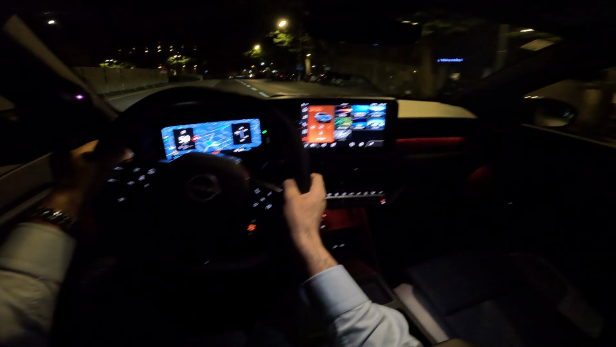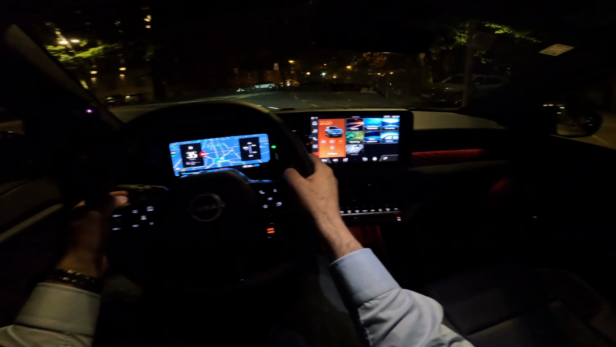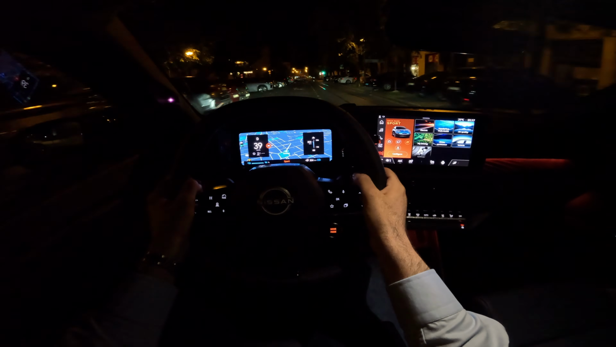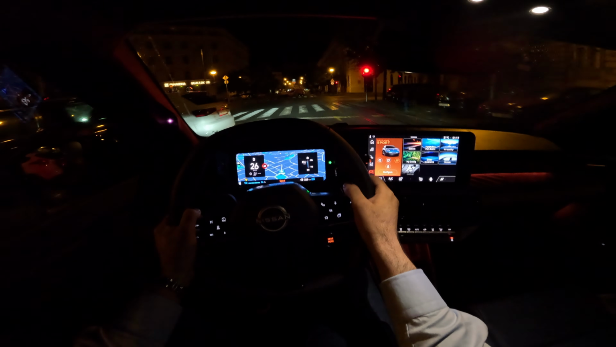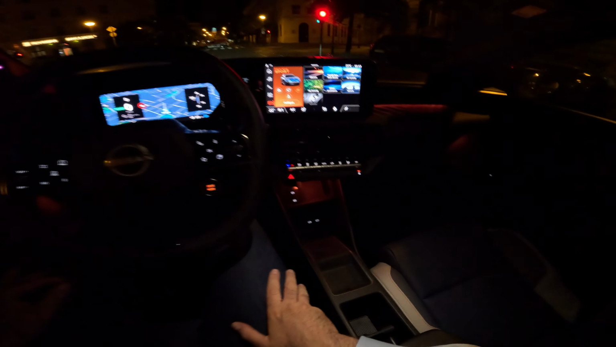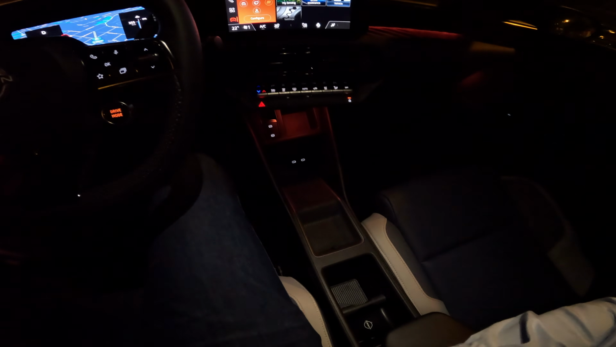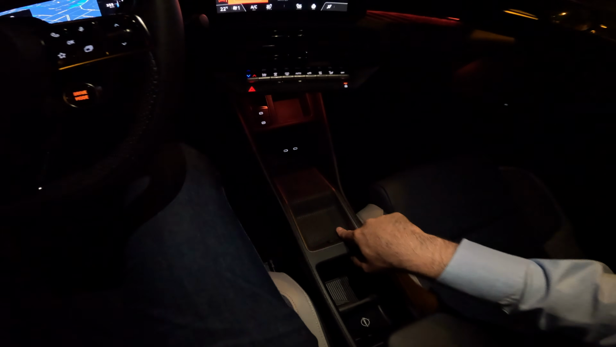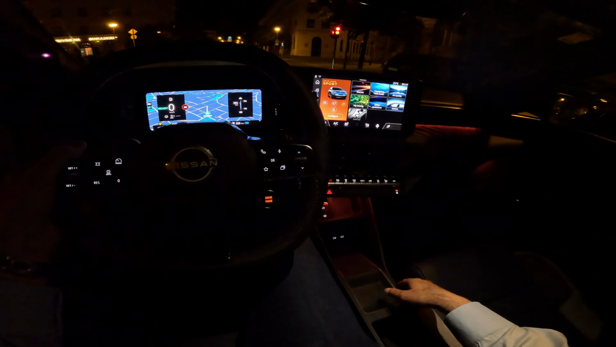This car is so much fun to drive, feels very nice in corners, and I love the instant throttle response. Let me show you the central console here, power outlet, electronic parking brake, and the auto hold. And Mount Fuji is here on this central section, so a very nice attention to details. Big thumb up from me.